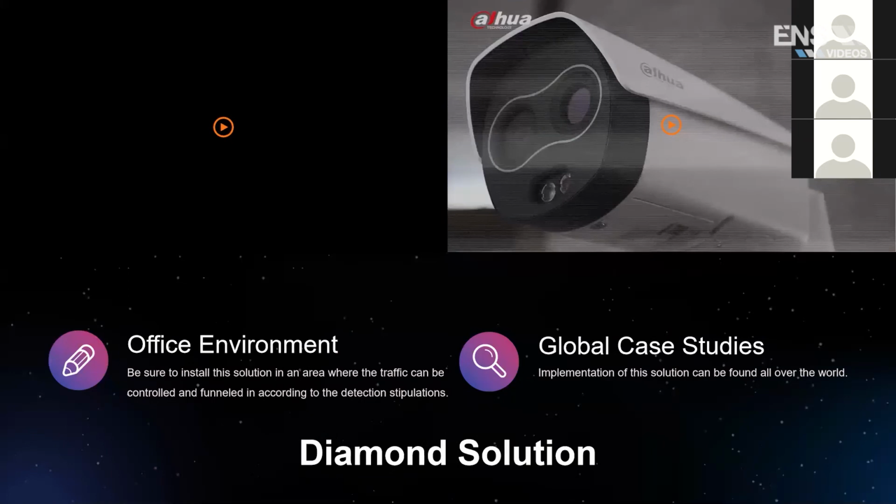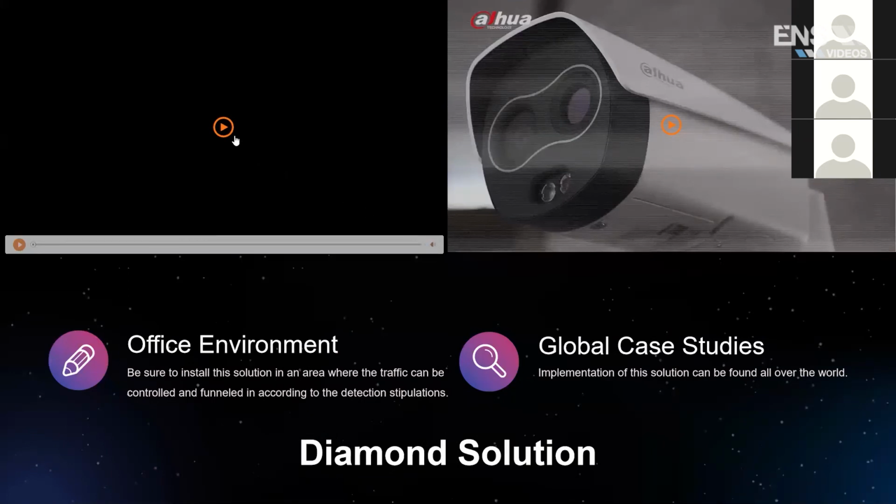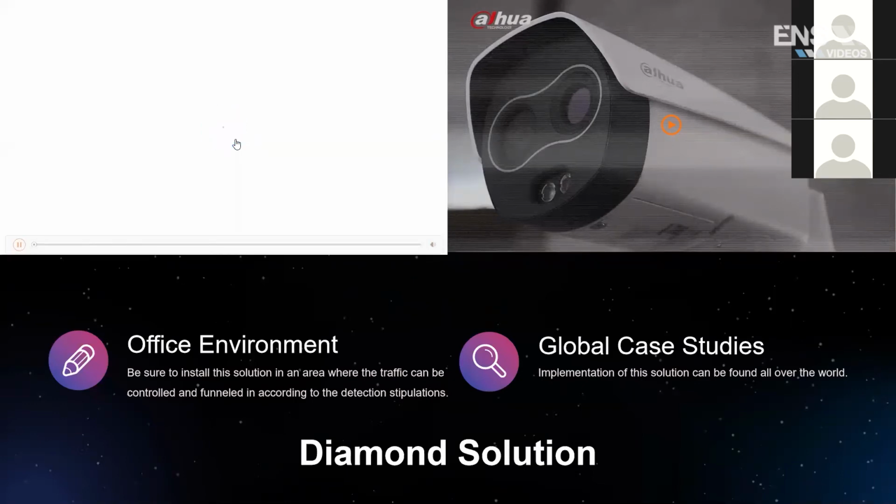So I want to quickly show you an office environment setting with this solution. Let's get into it.